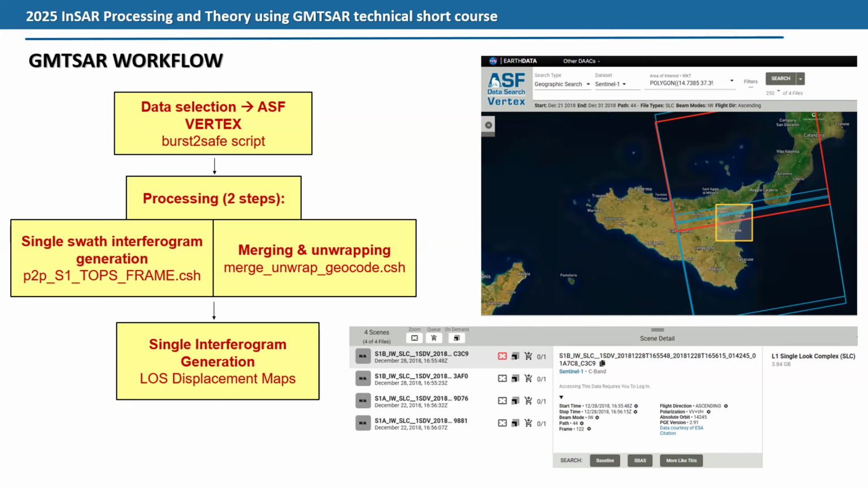What I did next, and it's actually untested for GMTSAR yet, so I had a few issues with the time series, but it works when I use the S1 TOPS frame to generate my interferogram, and then later I use merge_unwrap_geocode.csh to do merging, unwrapping, and geocoding of my interferogram. What I got in the end were the single interferograms plus line-of-sight displacement maps.